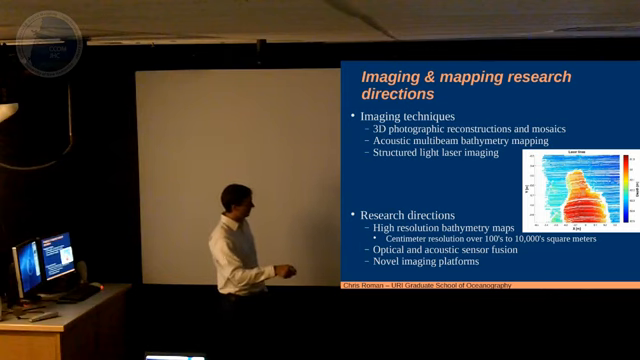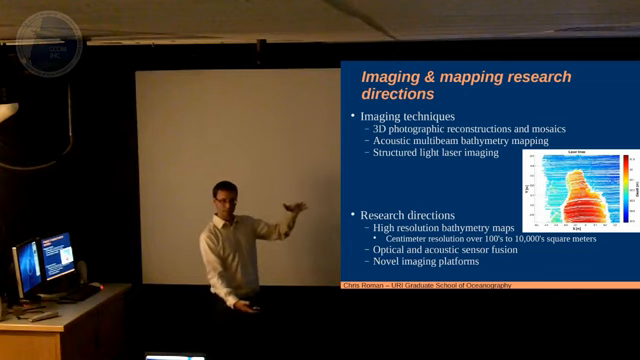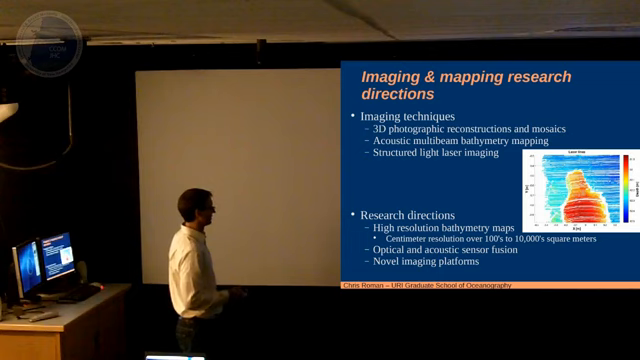And that's what was used to make this map over here. This is an ancient amphora, so it's like the 5-gallon jug of the ancient world. It's about this big. And so we're trying to do in situ laser scanning on the seafloor of these artifacts. And things are looking up. Things are going pretty well.